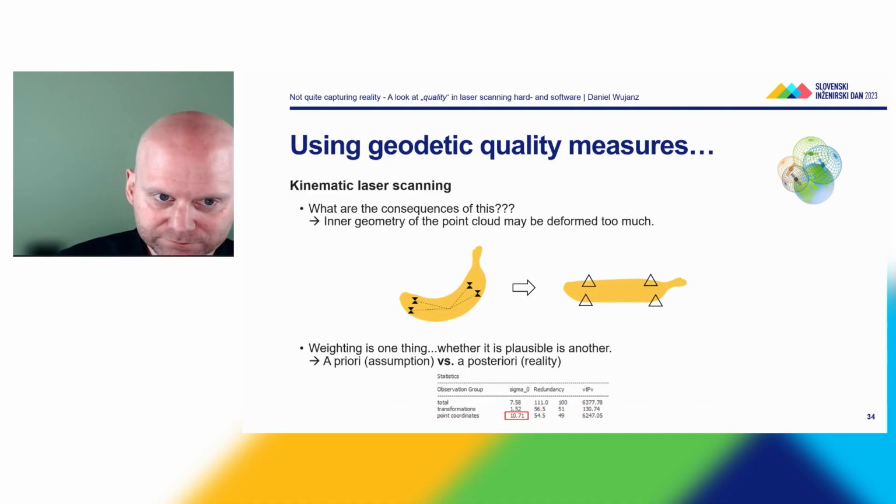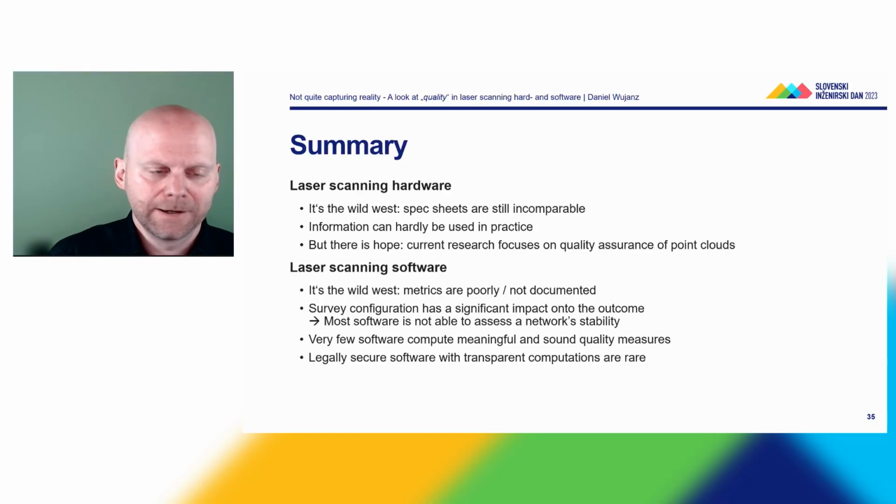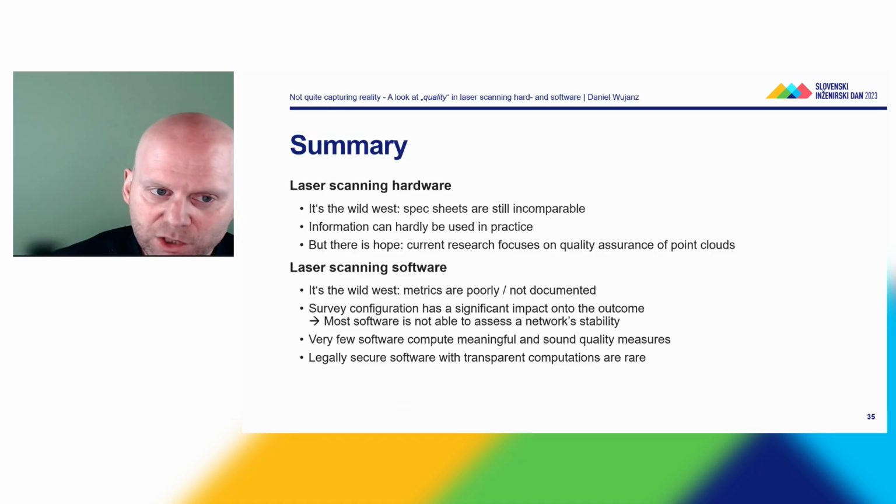So that was it from my side. So just to summarize, for laser scanning hardware, even though laser scanning is more than 20 years old, it's still a Wild West. Marketing has actually created some kind of a parallel universe to classical other surveying instruments. So as a user of laser scanners, the spec sheets are still incomparable. Every manufacturer refers to different scenarios, different ranges, different albedos, and hence you as a practitioner can hardly use the information at all. But there is hope, as I showed you, that current research tries to focus on quality assurance of point clouds. So which is definitely good news.